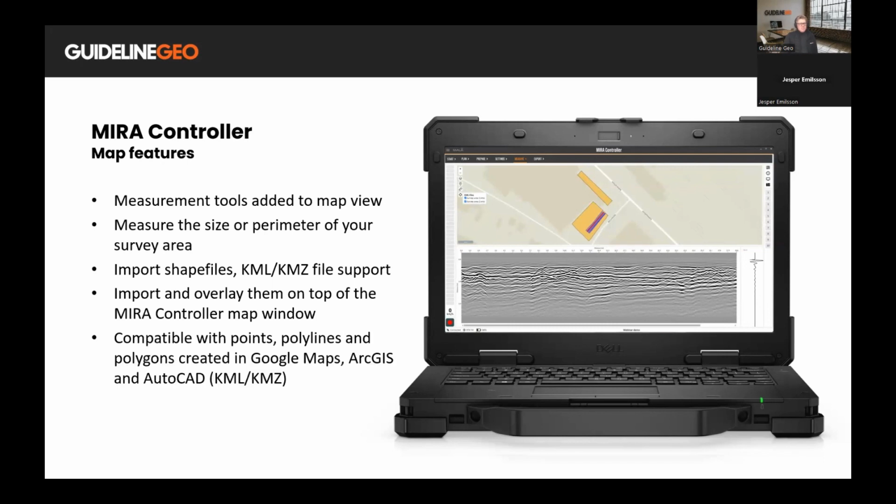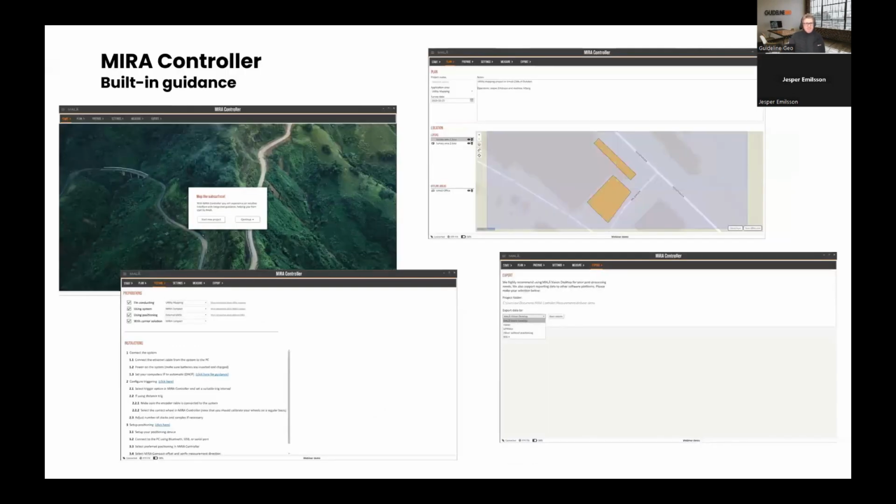And of course, not only polygons, but polylines and points as well. So you can create these KML and KMZ files in Google Maps, in ArcGIS or AutoCAD, and have them imported into MIRA Controller very efficiently and easily.